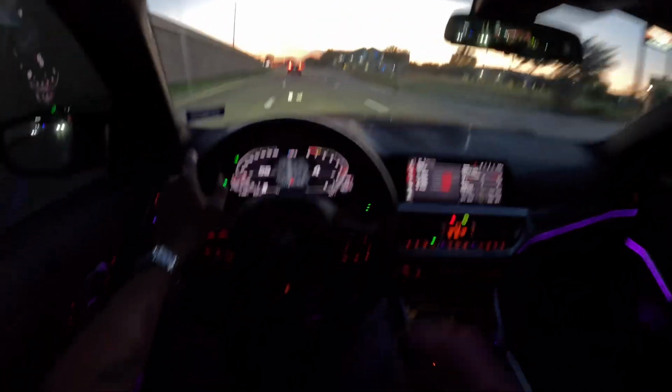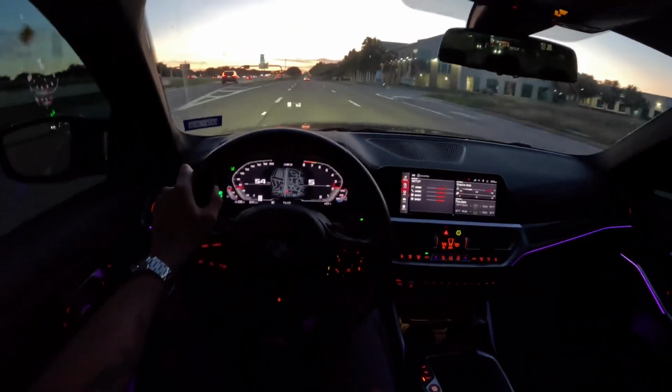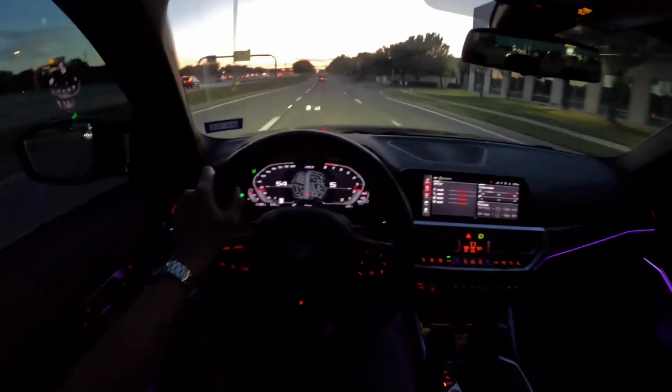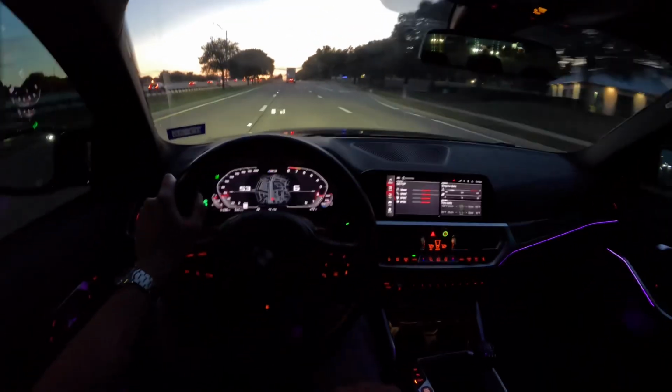Let me put it this way. I would get the carbon bucket seats if I didn't drive this car that often, but I do drive it very often. If it was just a weekend car, then yes, I would get the bucket seats, but it's not. It's my daily, so I just don't really want to do that. And plus, I got this car pre-owned. I didn't buy it new.